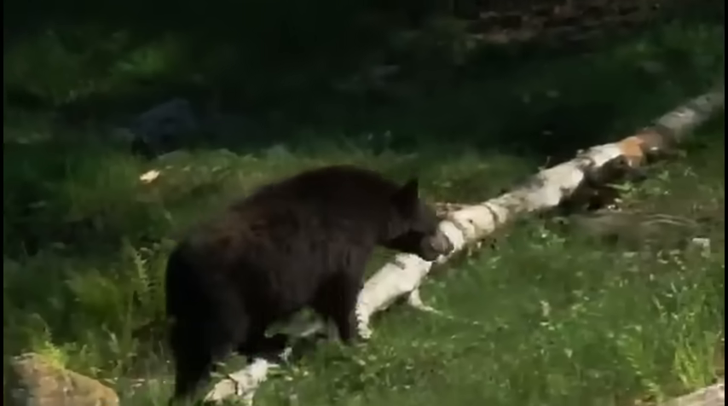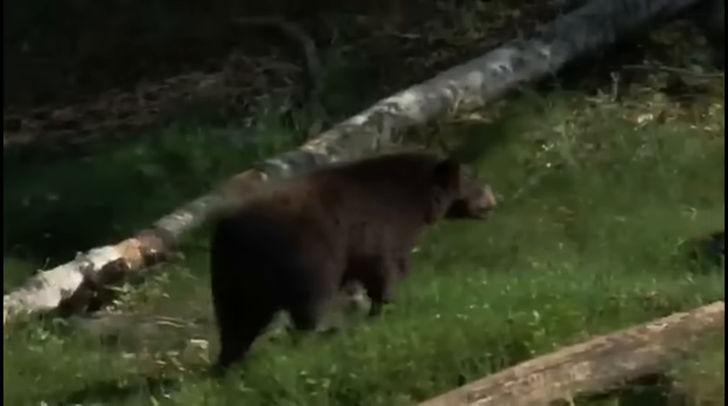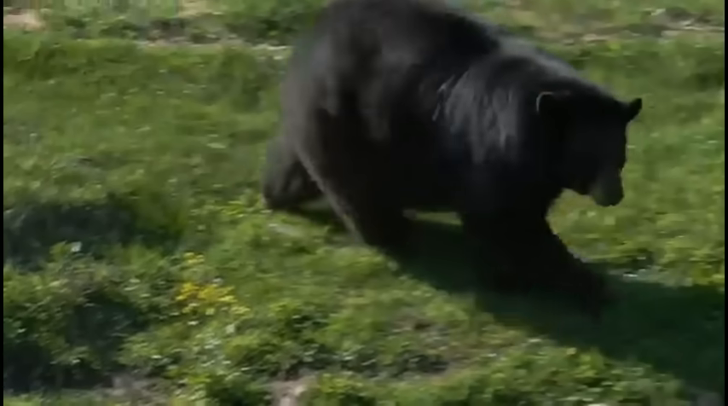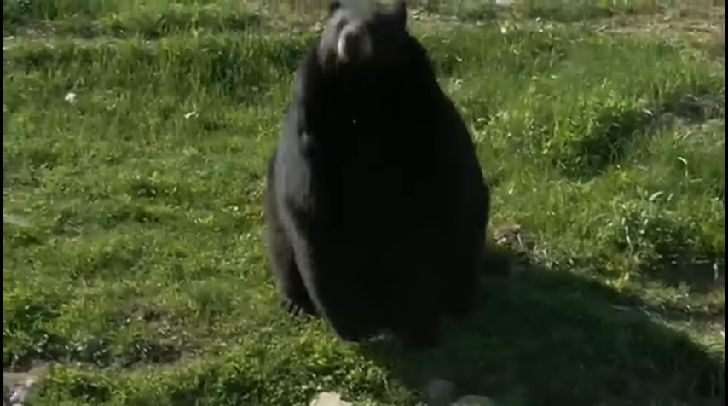And just for reference real quick, I wanted to show you what the average black bear in America looks like. I slowed this down just a little bit, but take a look at this. This is the black bear in America that you find in Arizona and other places. It's big, but is that what we saw? You decide.